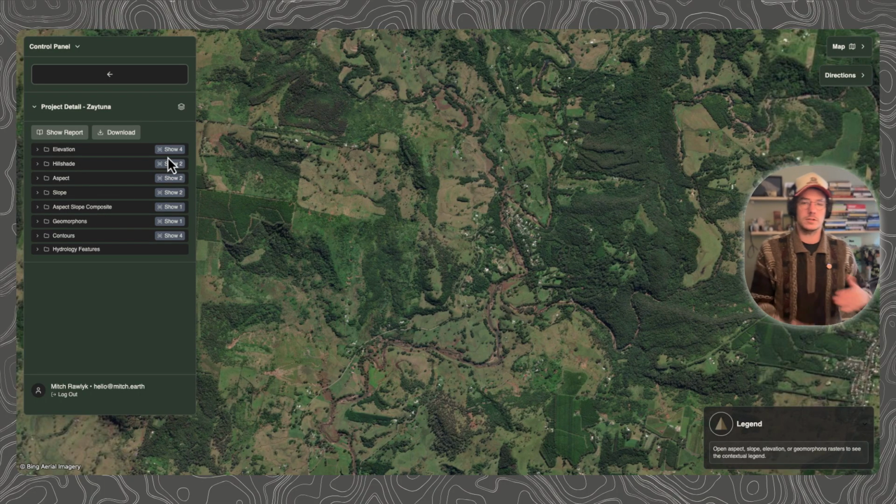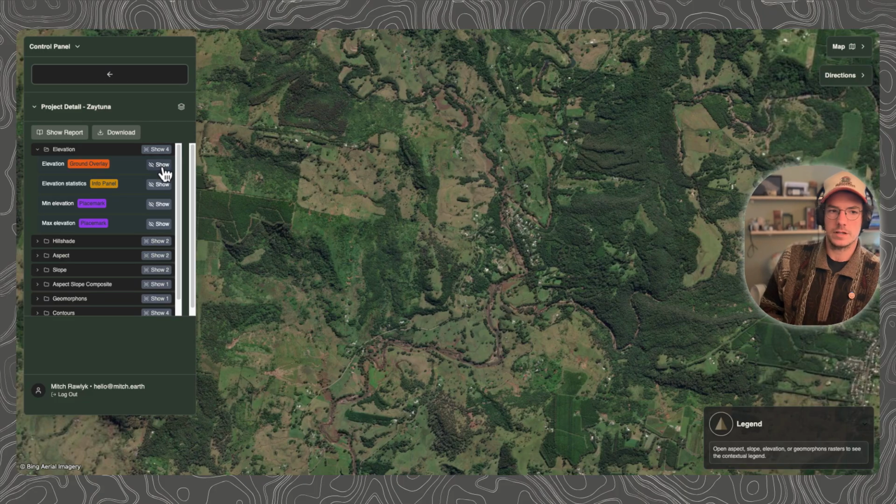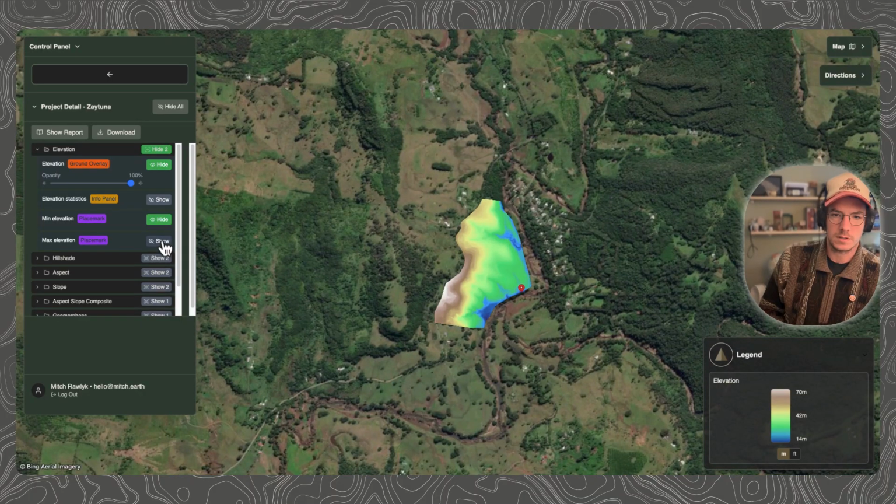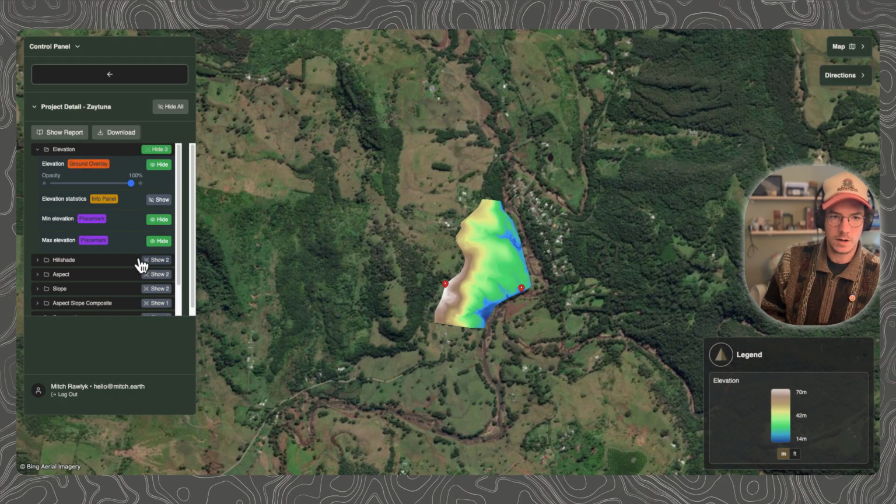Okay, so what I would encourage you to do is with the Zaytuna Farm, explore these layers in here. There's a lot to explore. We have elevation, so you can see the high bits, the low bits, everywhere in between, where the high spots are, where the low spots are, those points. Some statistics on that elevation right here. So it looks like this has gentle rolling hills or some slight variation. Of course, we've gone over the hillshades.